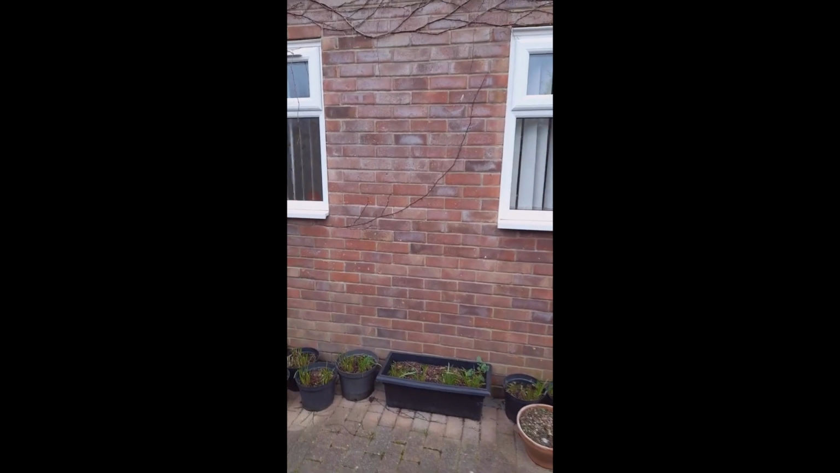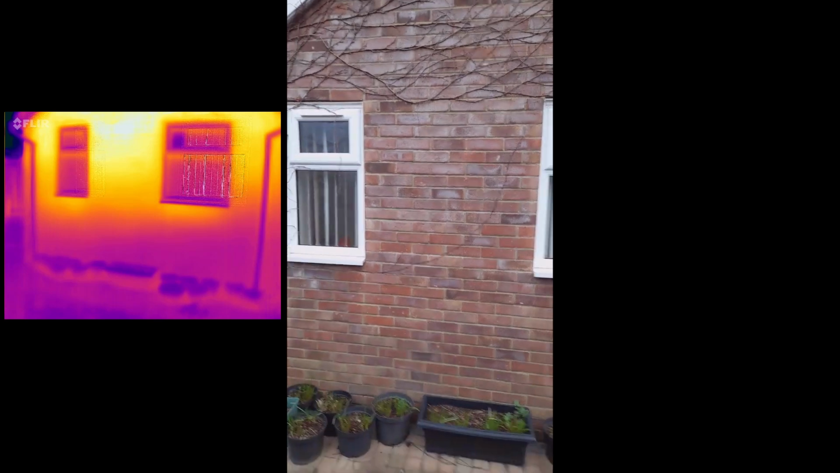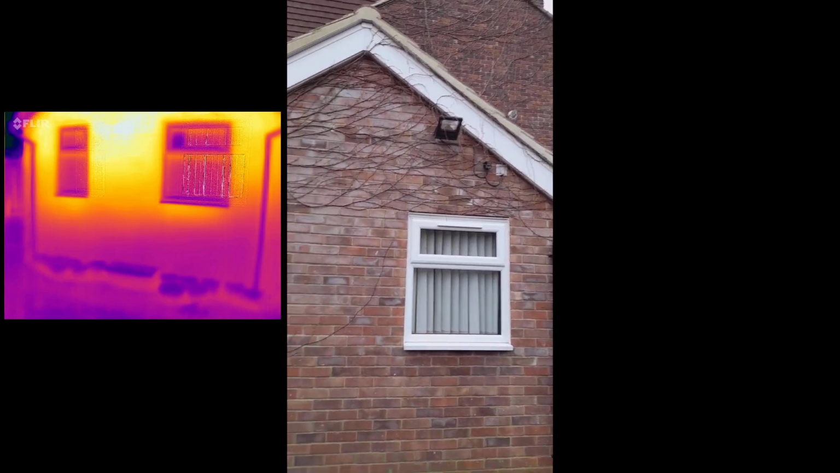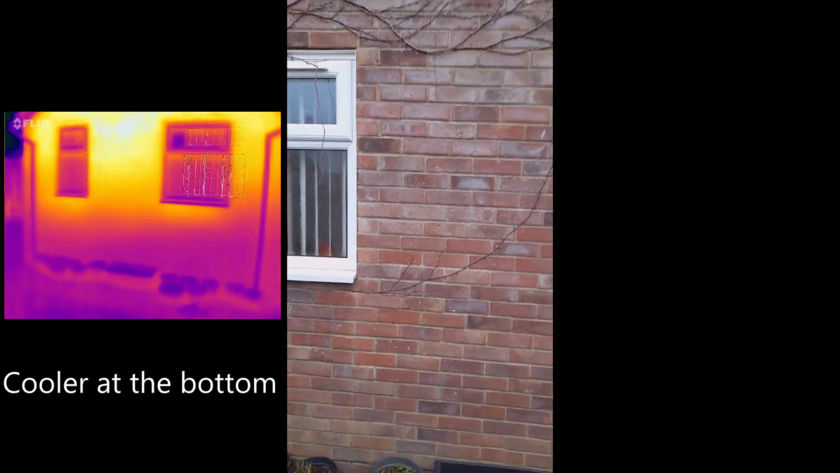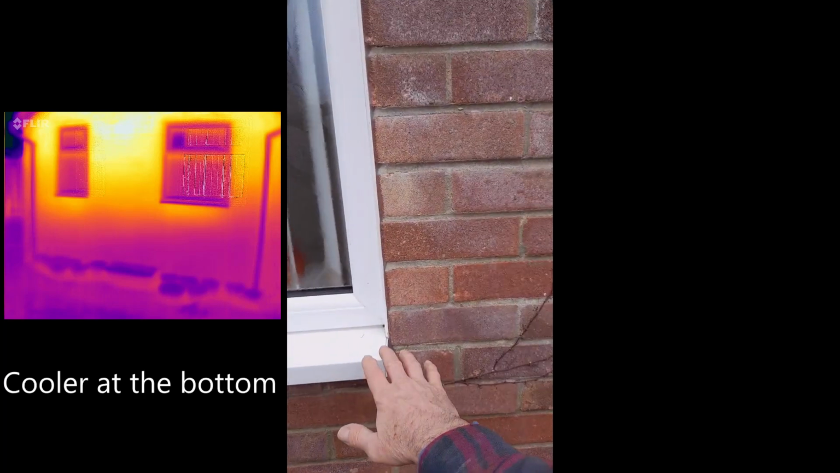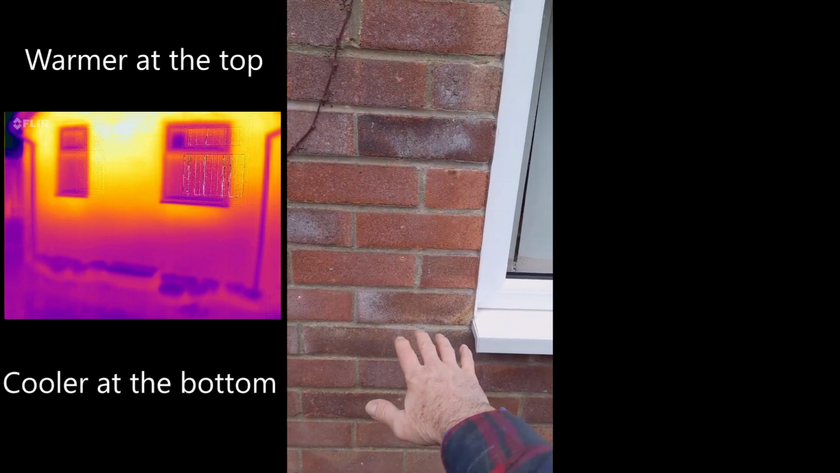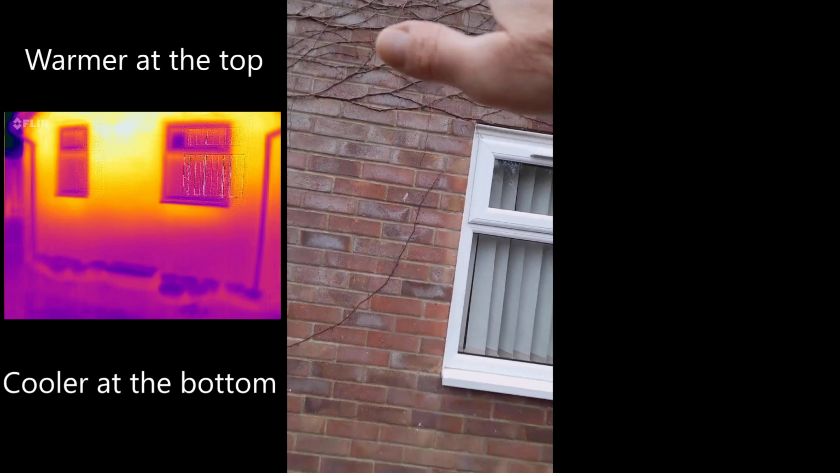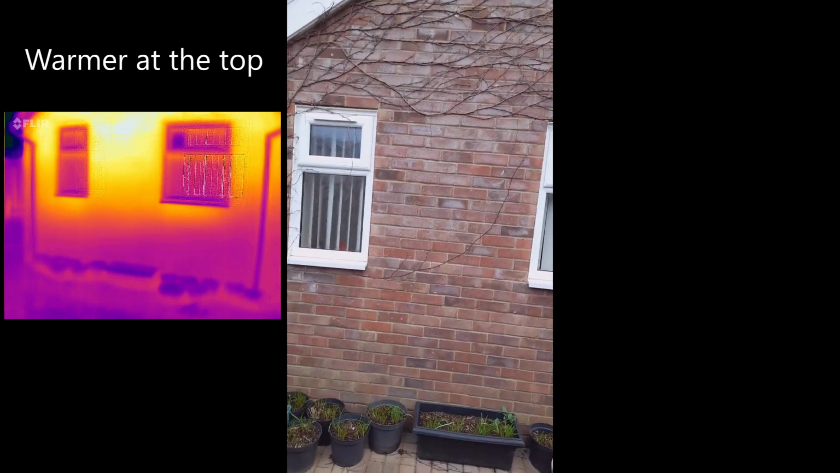So as part of my thermal image survey, I picked up that this wall here, which is the gable end of an extension, appeared to be cooler from the windowsill, which is here, downwards, whereas it was much warmer from the windowsill upwards. And the householder here is rather suspicious of the builder who built this.